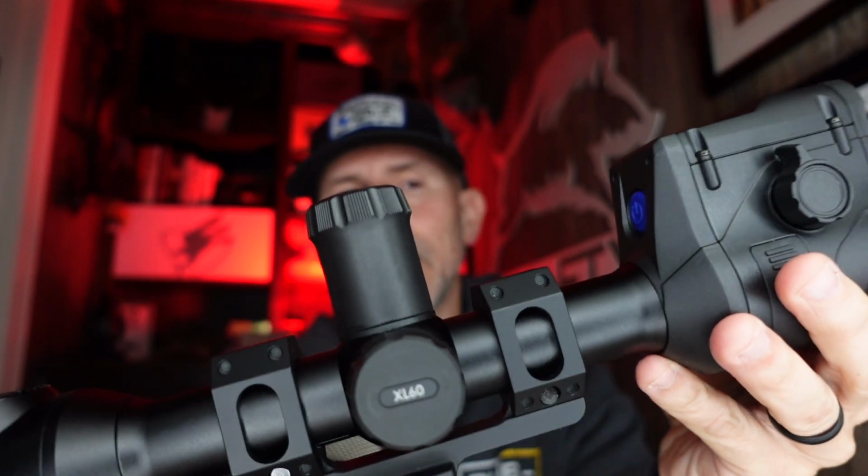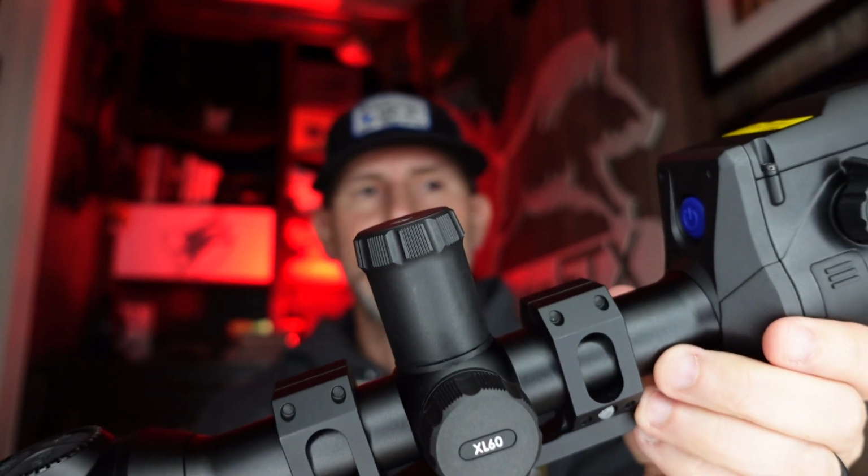Now, let's talk about the dislikes real quick. I'll get to the likes. The only dislike with this style scope, and I prefer a tube style scope more than anything, is that these are a little bit on the heavy side. I didn't know if I read off the weight for you. Base with the ADM mount and the batteries is about 52 ounces. So this is not a lightweight setup, but very similar to what the other scopes weigh as well. It's not extraordinarily heavy.